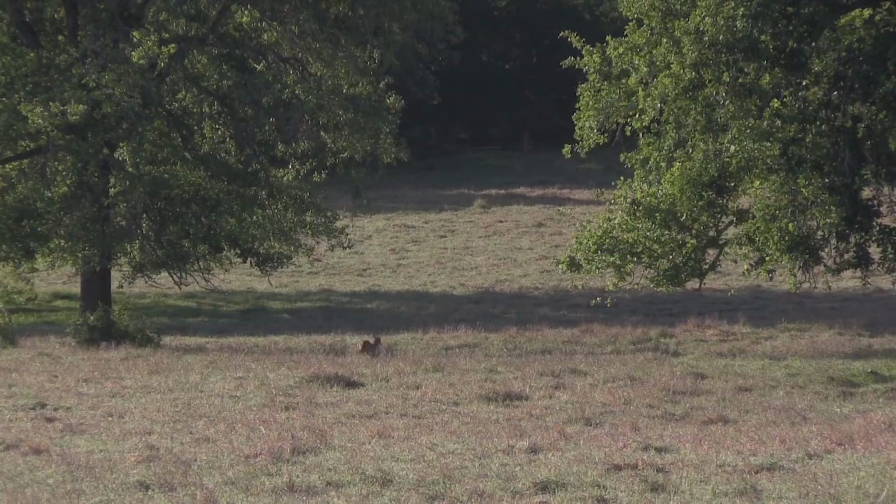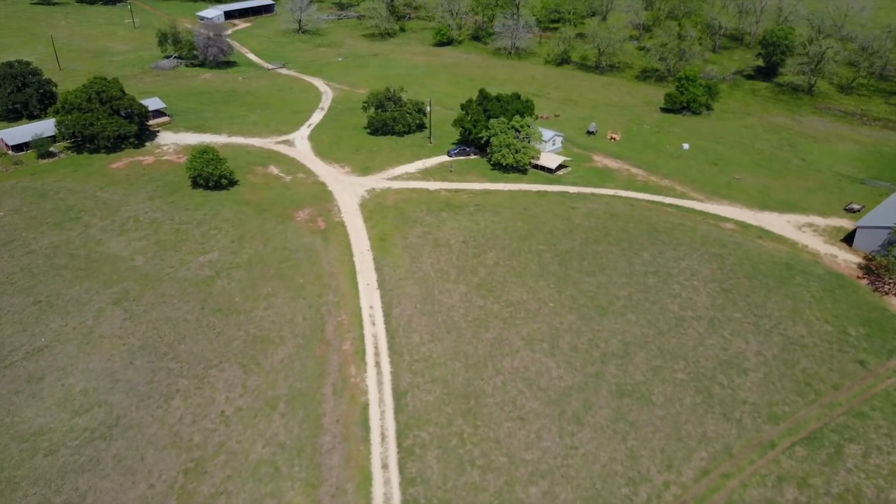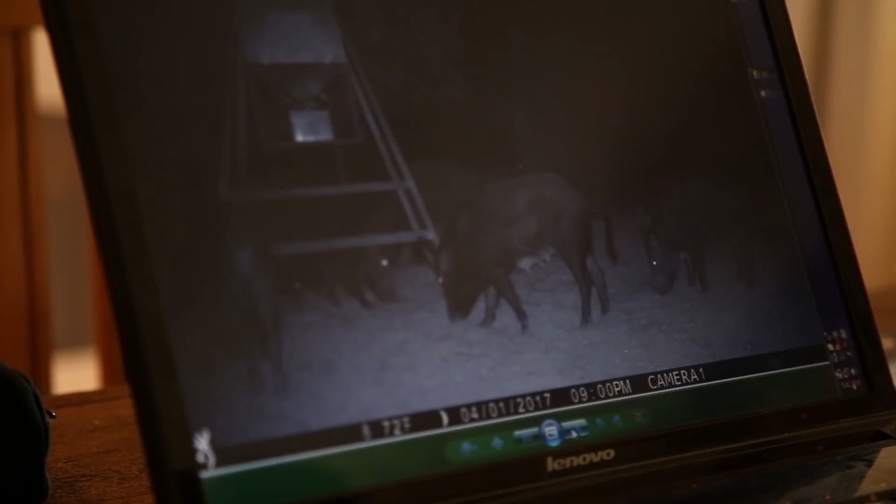This morning, I came up empty, trying to help Randy lower his coyote population. To get back into the swing of things, Randy sent me to a stand where trail cam photos showed 3 hogs coming in around the same time every evening.